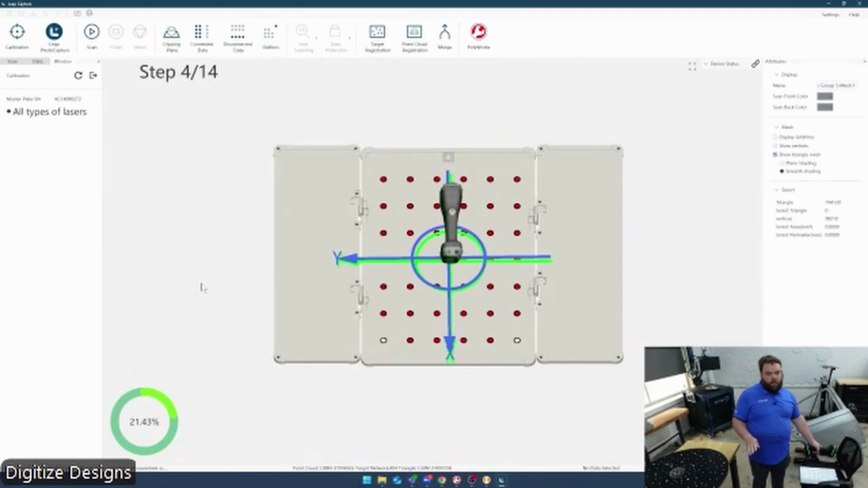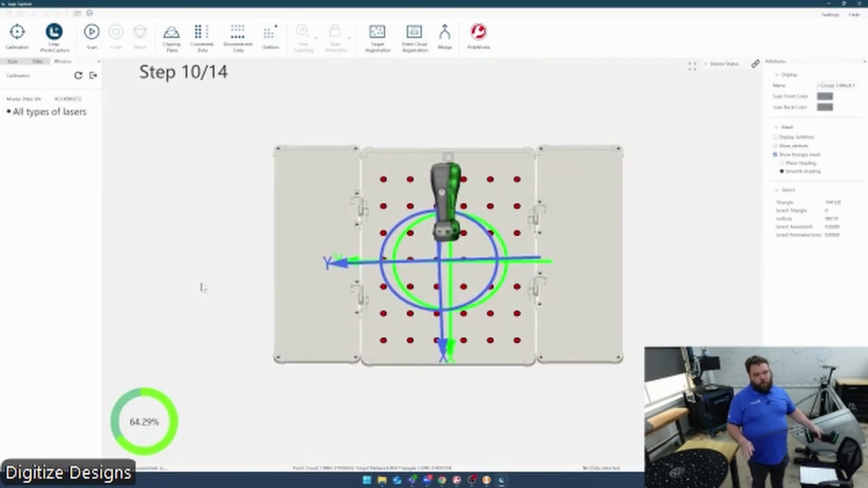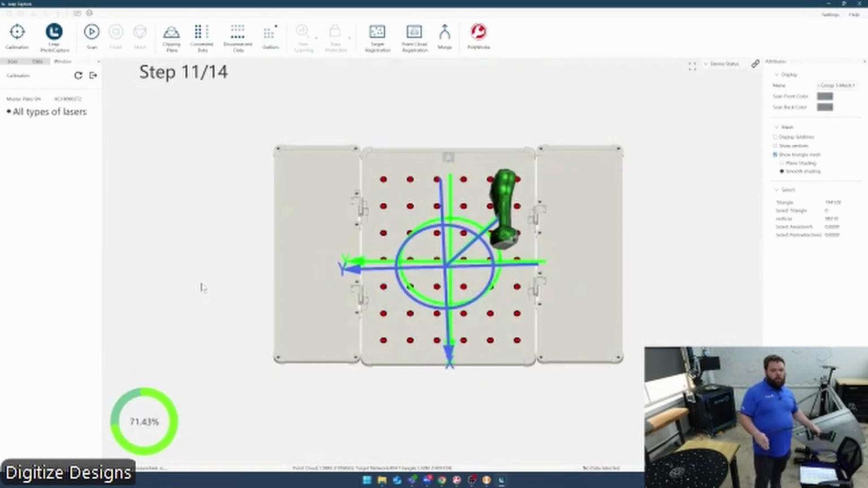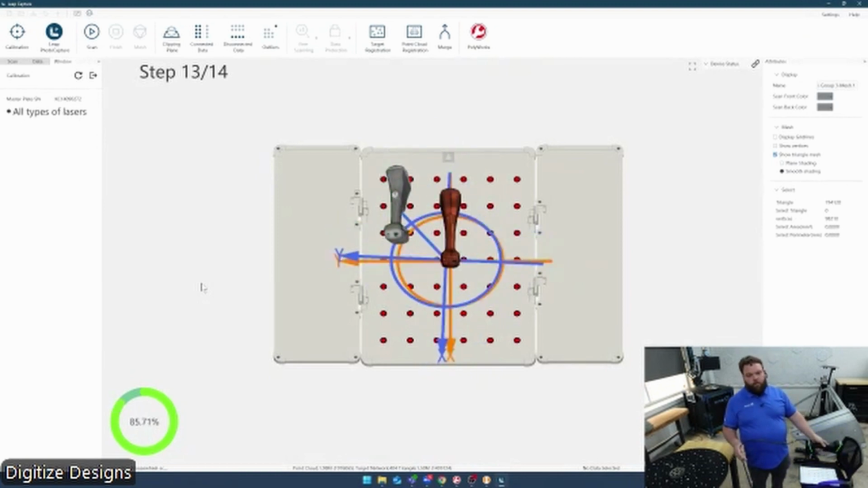Then there are just 14 steps I've got to go through really quickly. The first 10 are all in a straight line, so all I've got to do is hold the scanner steady and move it straight up away from the board. And then the last 4 are just the 4 different directions: right, left, up and down.